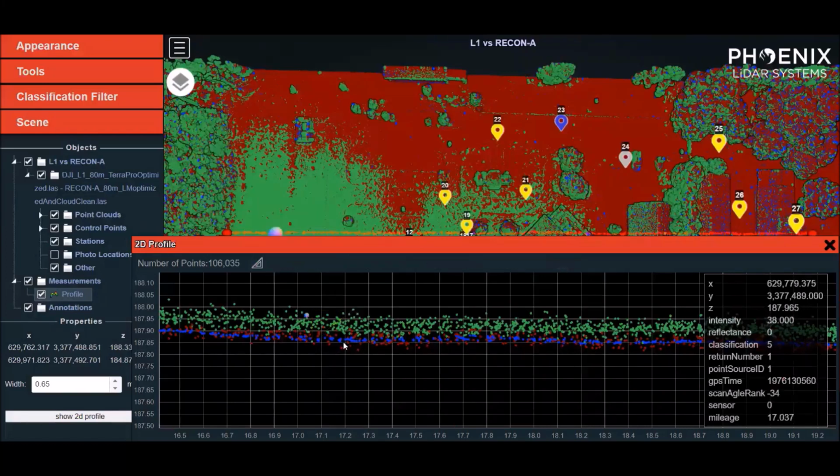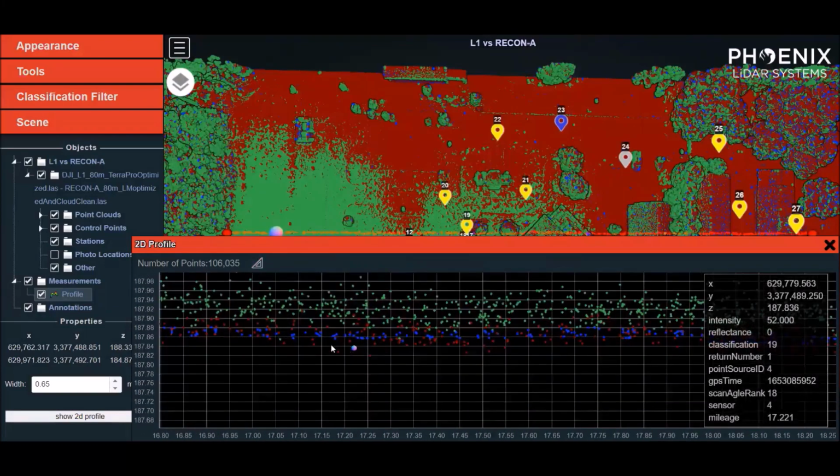And then the red data set is the RECON-A data processed in LiDARMill. And that is on the order of about 7.5 to 8.5 centimeters thick. And that's just using our traditional trajectory optimization routine in LiDARMill.